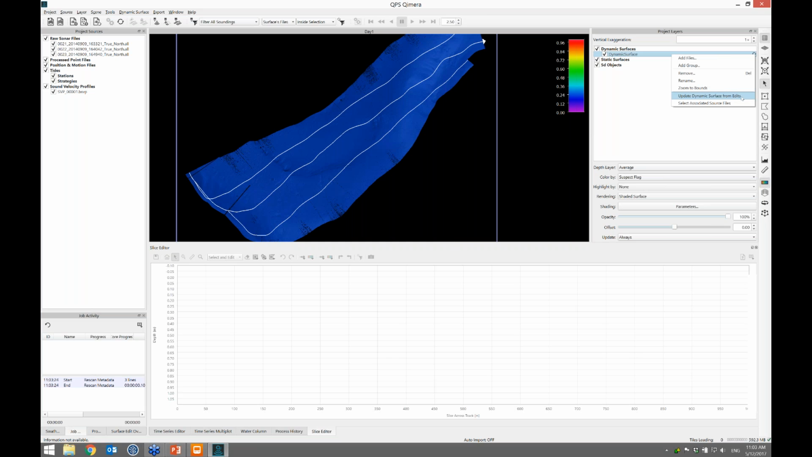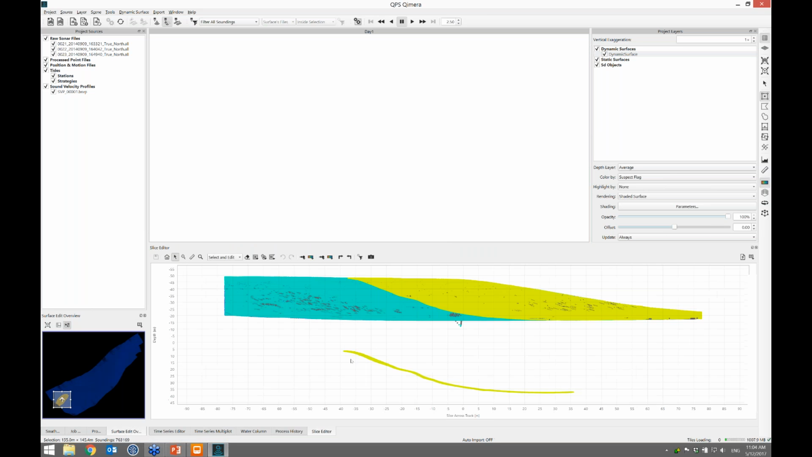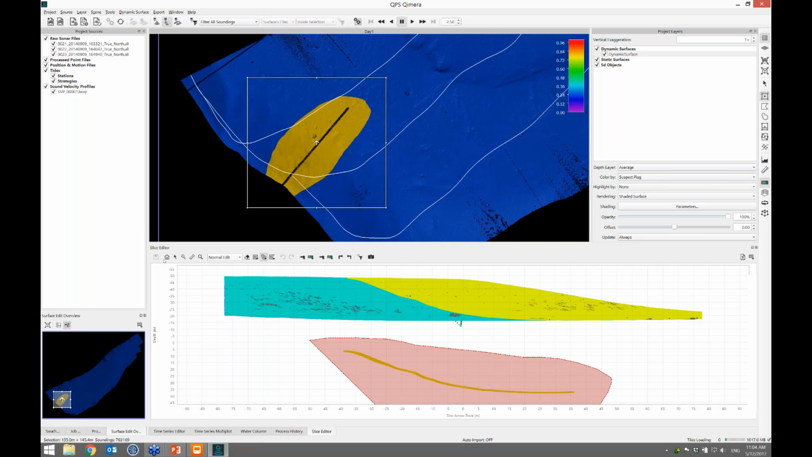There's a new capability here, update dynamic surface from edits. That basically refreshes the dynamic surface just for the QPDs that have been modified since the dynamic surface was created. And sure enough, I see here, my boss wants me to look at this. And he told me it probably has to do with the GPS problems at the end of the survey line. So I'll launch the slice editor, and I see, oh yeah, I understand what you're saying. Okay, I'll look for that from now on. Sorry about that. And let's just get rid of those. Hit save.